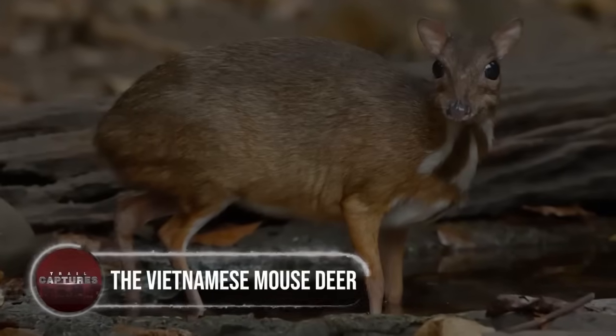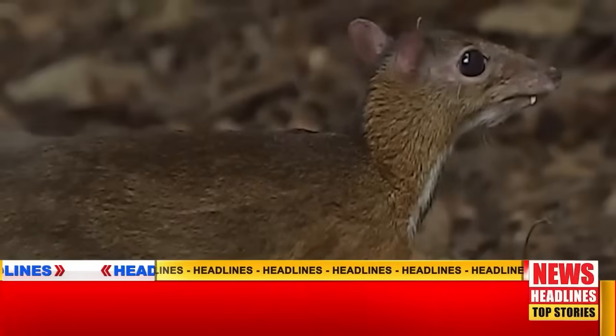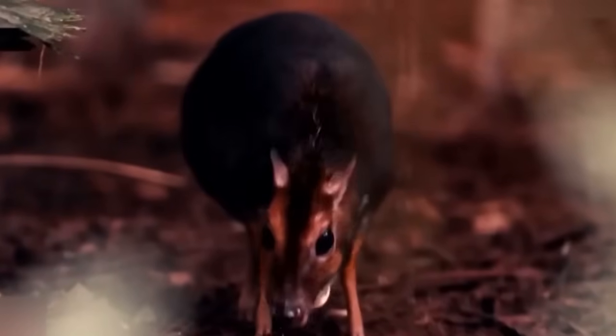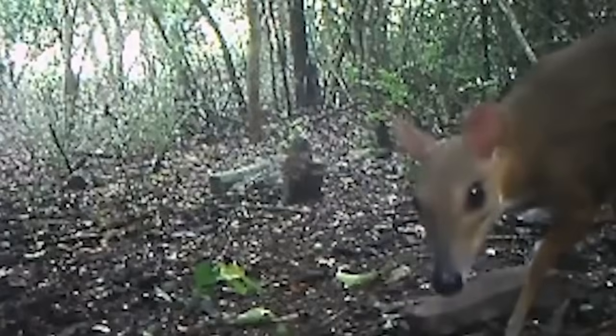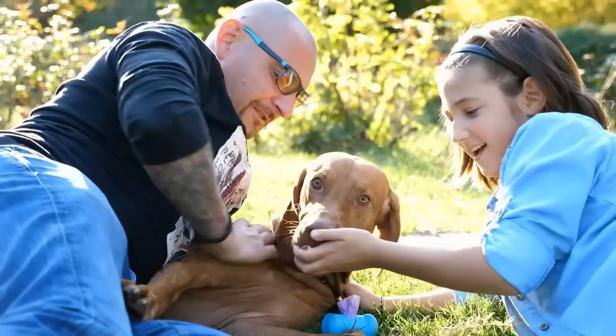The Vietnamese mouse deer. Hold on to your hats, folks, because we have some breaking news straight out of Vietnam. The Vietnamese mouse deer, thought to be extinct for 30 years, has been found alive. This is huge news for conservationists and animal lovers alike.